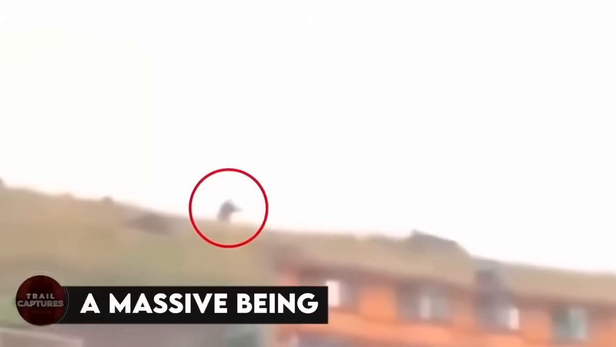A massive being. A gentleman in Mexico saw a massive creature strolling up the mountainside. To those who suspect that it might be untrue, be aware that it's not fabricated. Judging by the size of the buildings, the mountains, and the creature, it was certainly a Bigfoot walking along the hills, headed in an unknown direction.